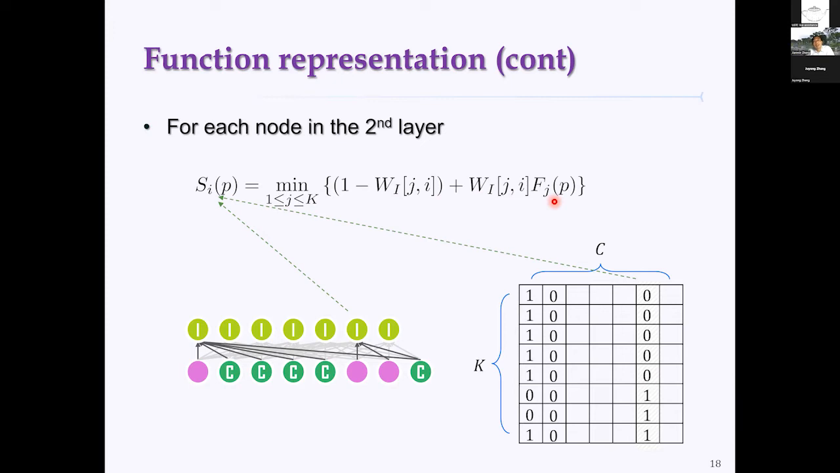Also note that in Boolean operation, the intersection can be achieved by the minimum function for the occupancy function. So that's the reason we use a minimum here.